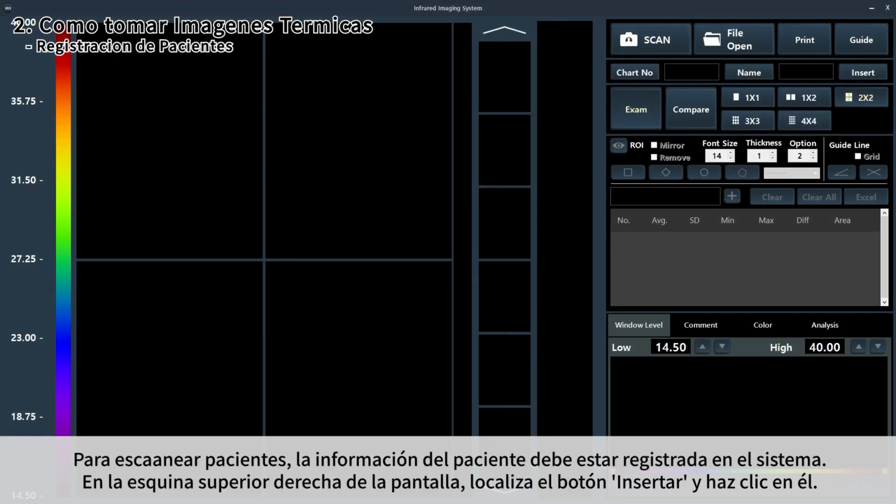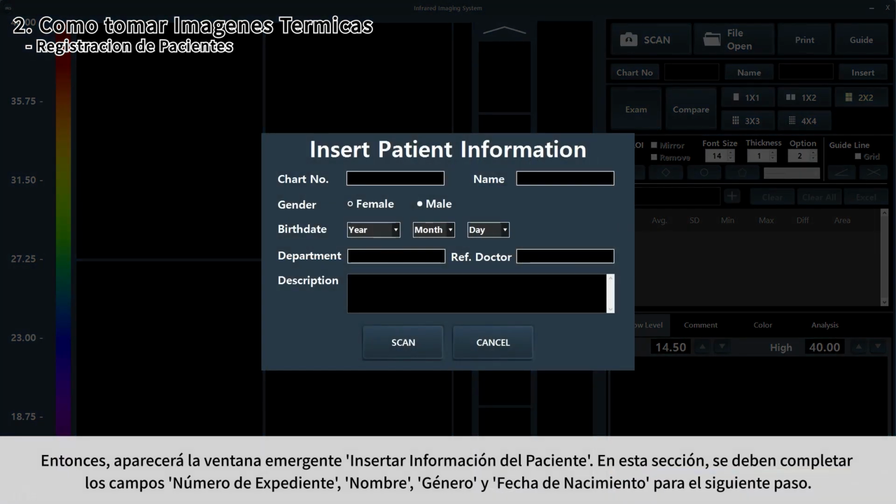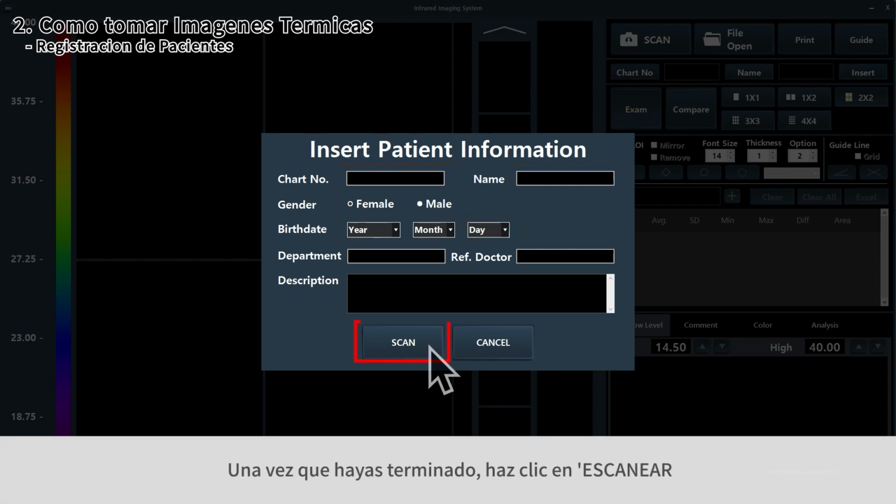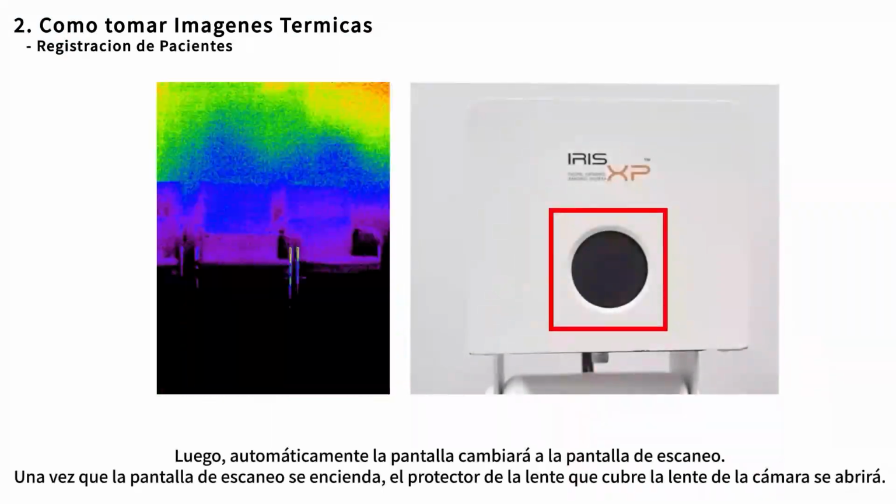To scan patients, the patient information must be registered in the system. In the upper right corner of the screen, locate the Insert button and click it. Then the Insert patient information window will pop up. In this section, chart number, name, gender, and birth date must be filled out for the next step. Once you are done, click Scan. Then the screen will automatically change to the scanning screen.